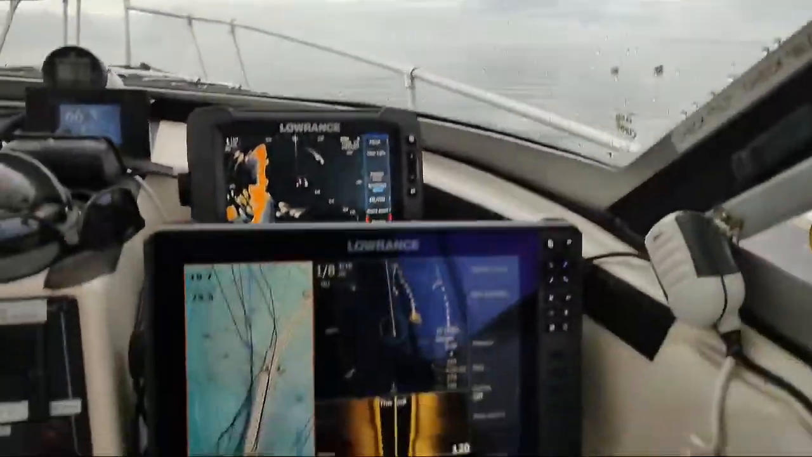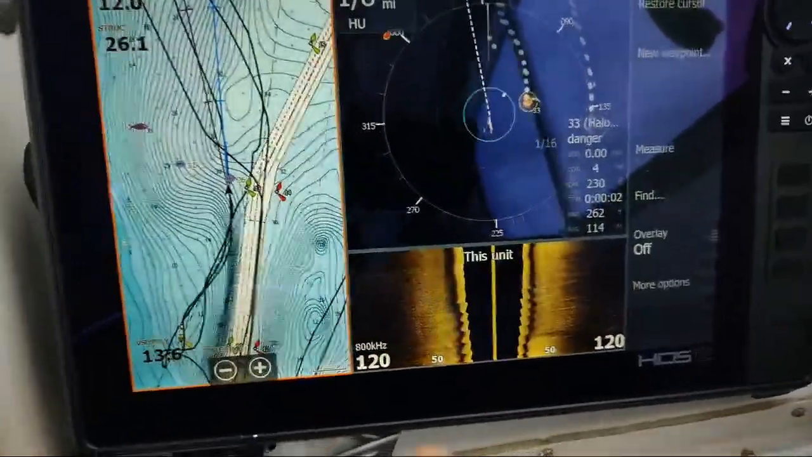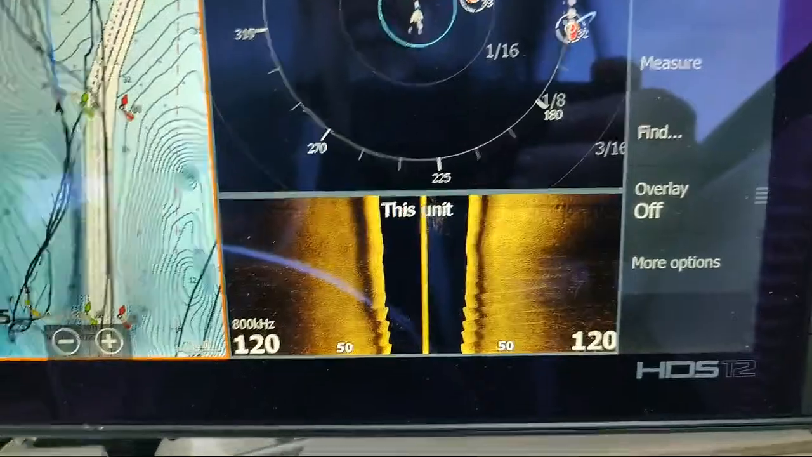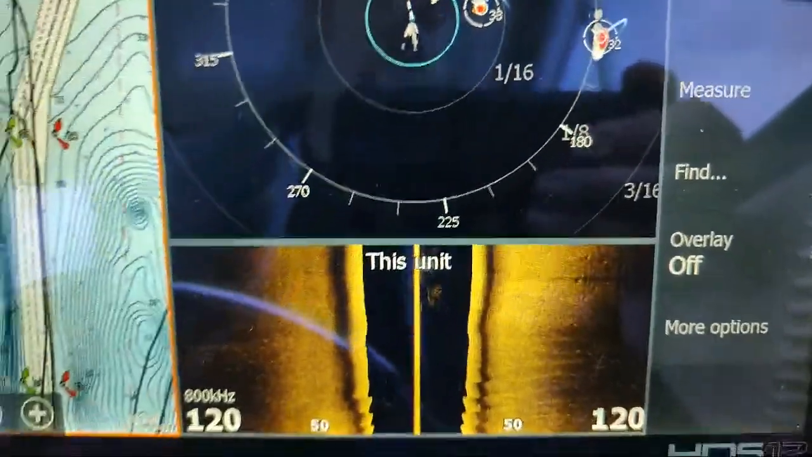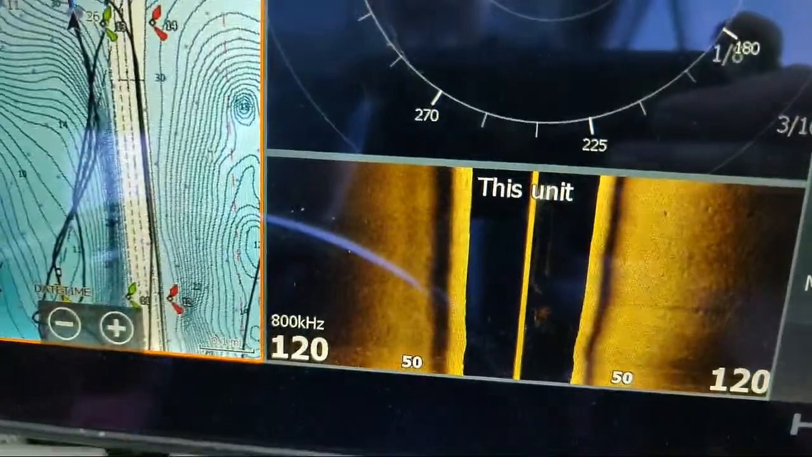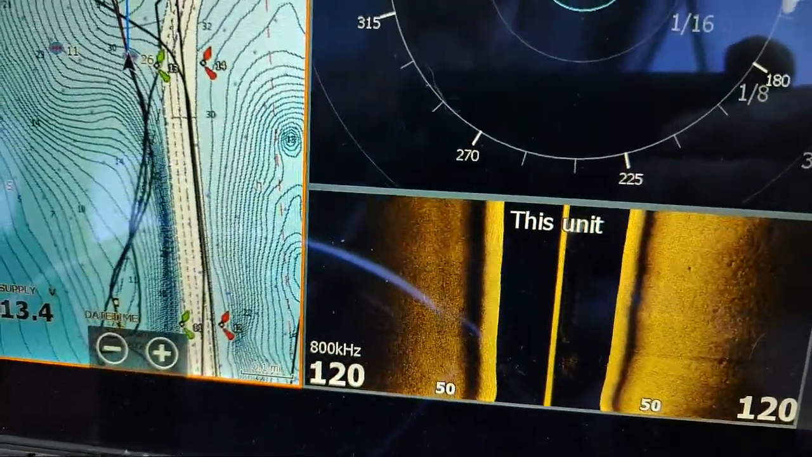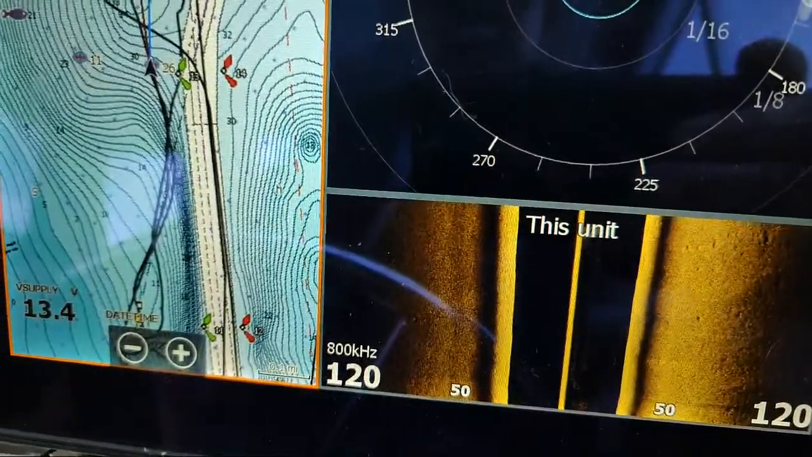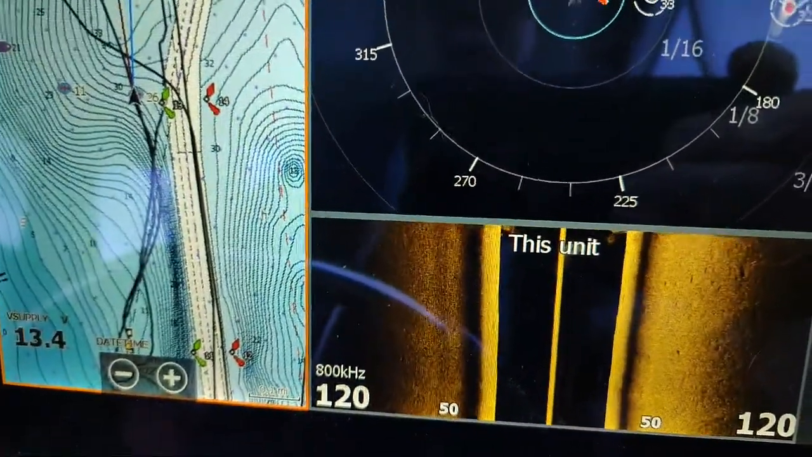So the wreck is right here. Let's see if we can get anything on the sonar. There's another one just west of here, maybe a tenth of a mile, so we'll shoot over that one real quick.